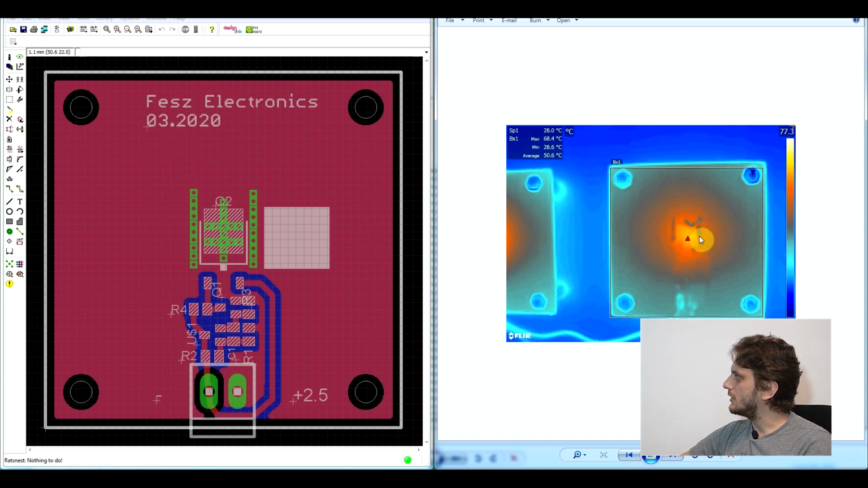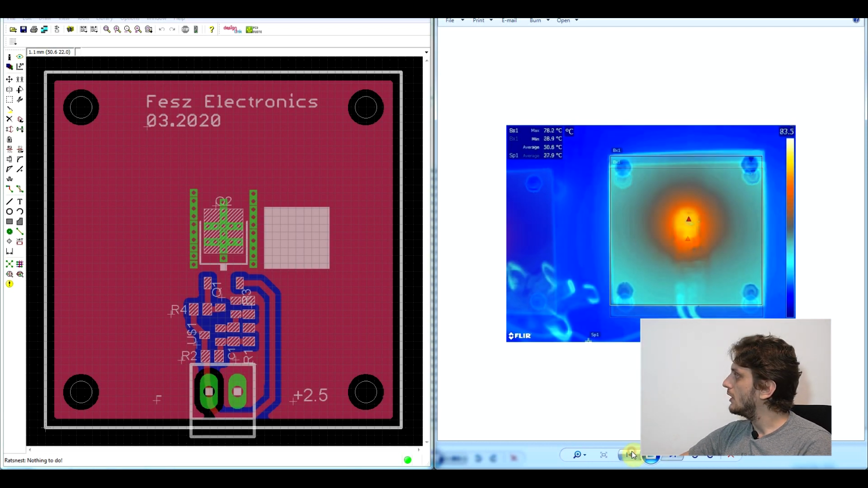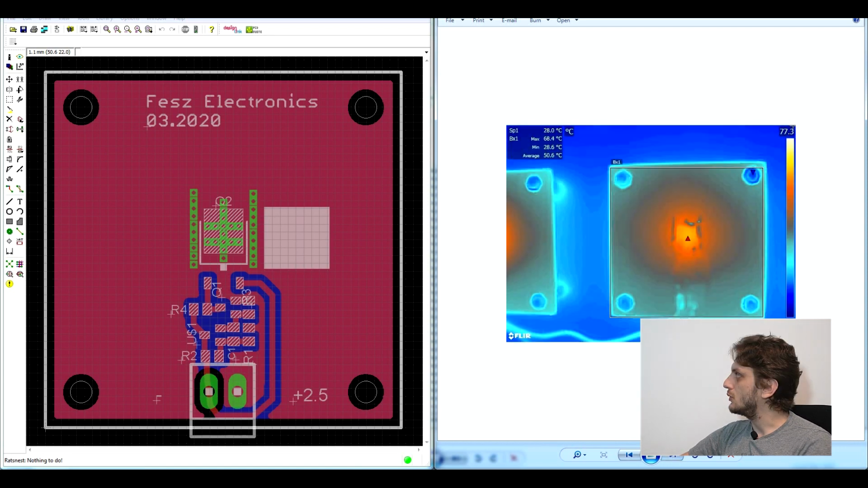So here we can see that the transistor is running at around 68 degrees Celsius, whereas in the previous case it was running at 78. So I managed to reduce 10 degrees just by adding these thermal vias and taking the heat from the top layer down to the bottom layer. And normally this provides no extra cost, so you don't have to pay extra for this sort of feature. You just need to ensure that the other layer of the board has some free space where you can take the heat to.